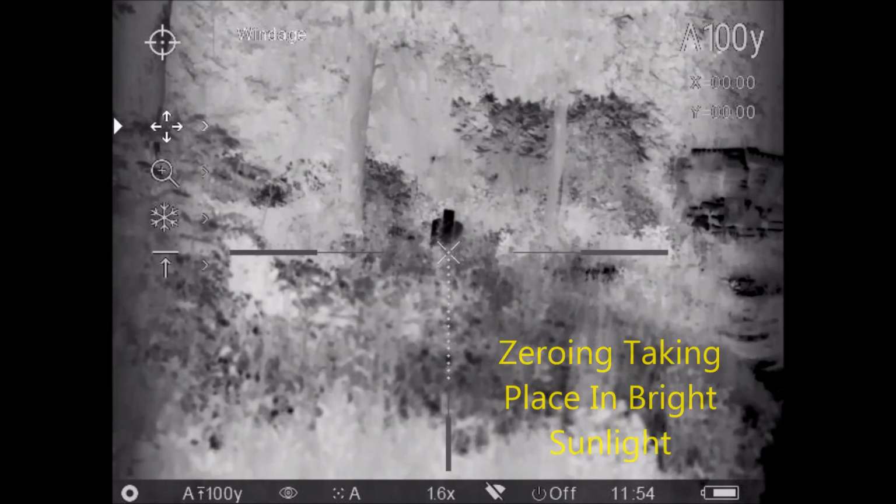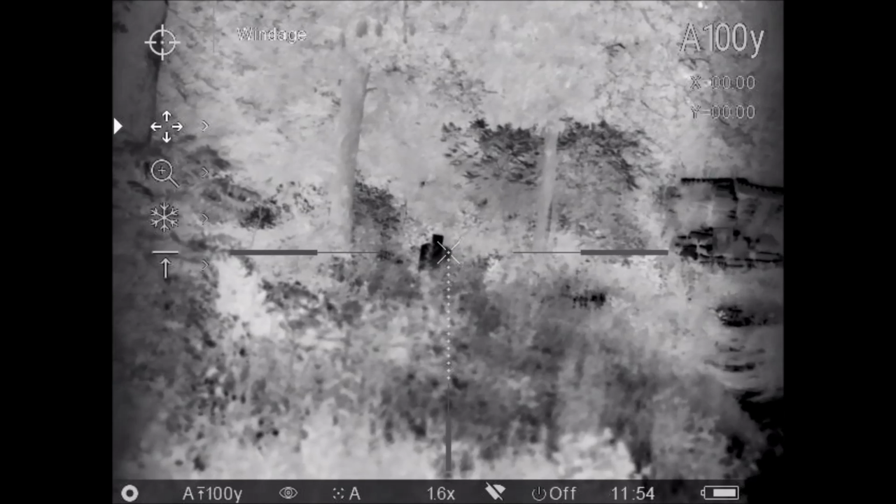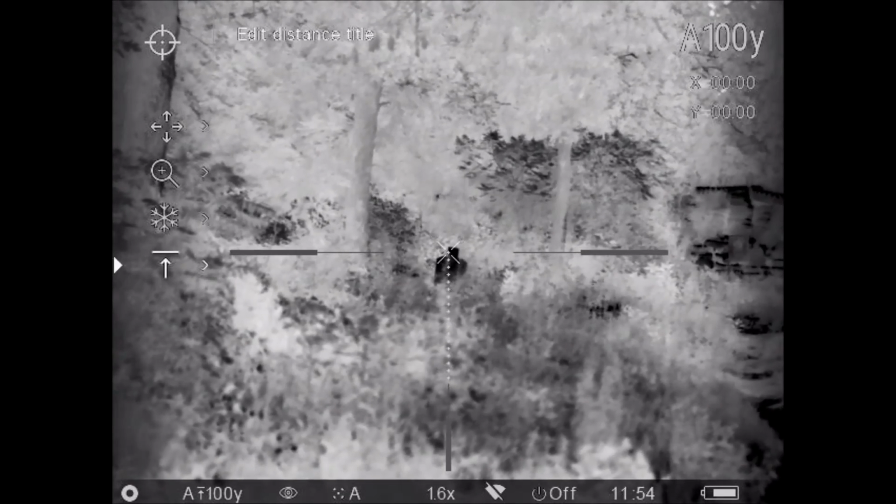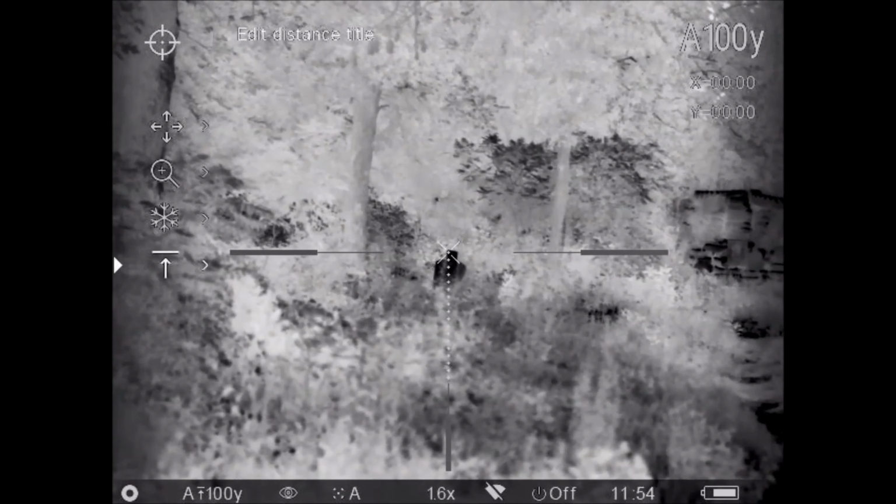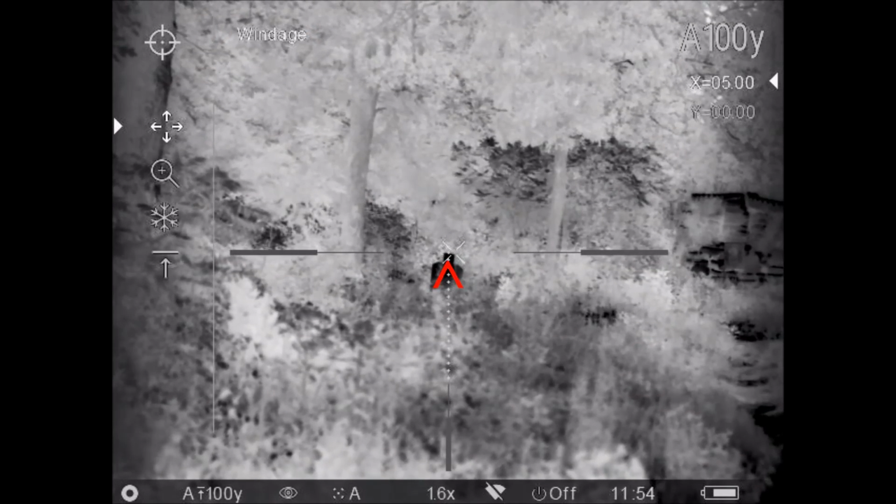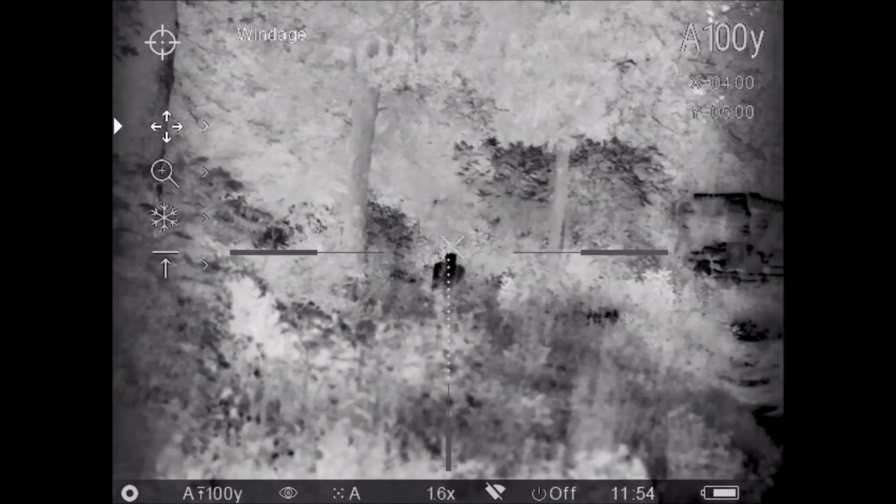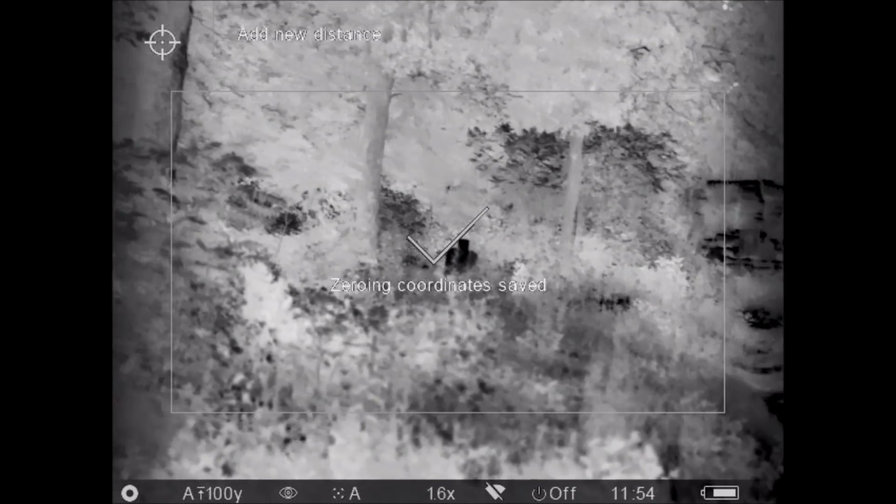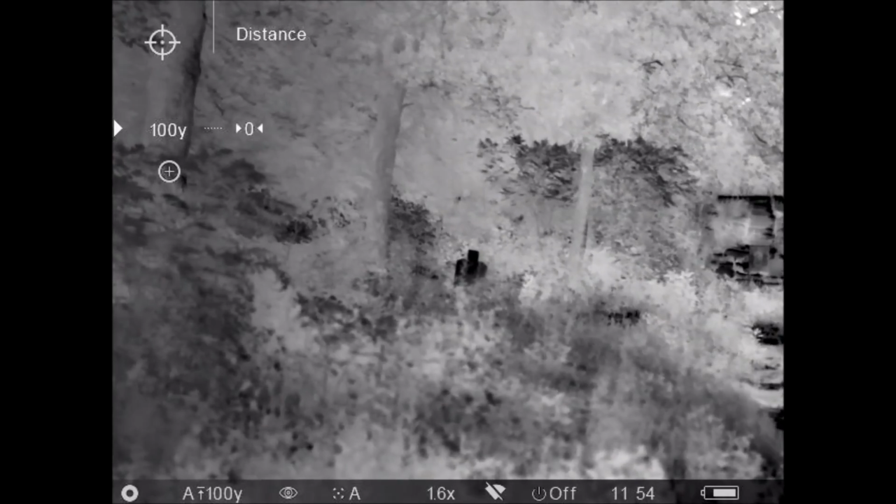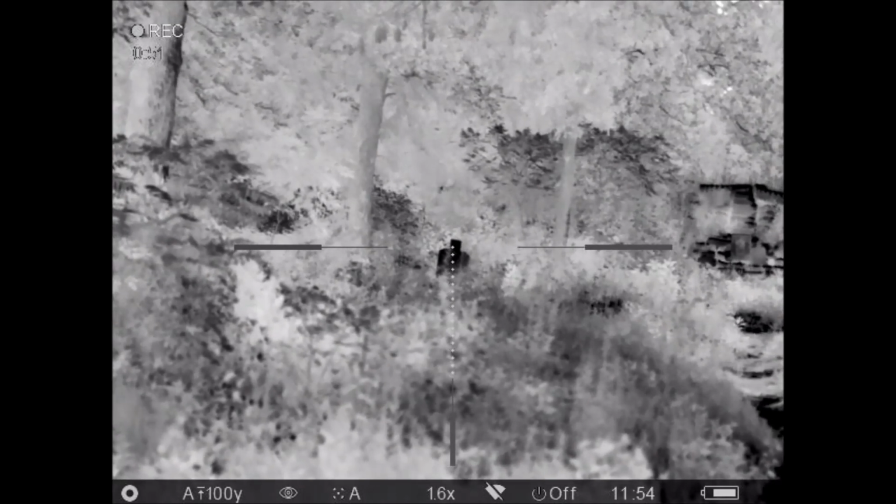Now, what's really neat about this scope is that when you're in the zeroing mode, you get a diagonal set of crosshairs, which are the crosshairs that you are moving when you change the windage and elevation. So I need to move to the point of impact, which is off to the right, so I've moved those diagonal crosshairs to the right, and I'm now moving them up to where I think the bullet would have impacted into the dirt. Hit the menu button to set them, back out of the menu system, and try my shot again.